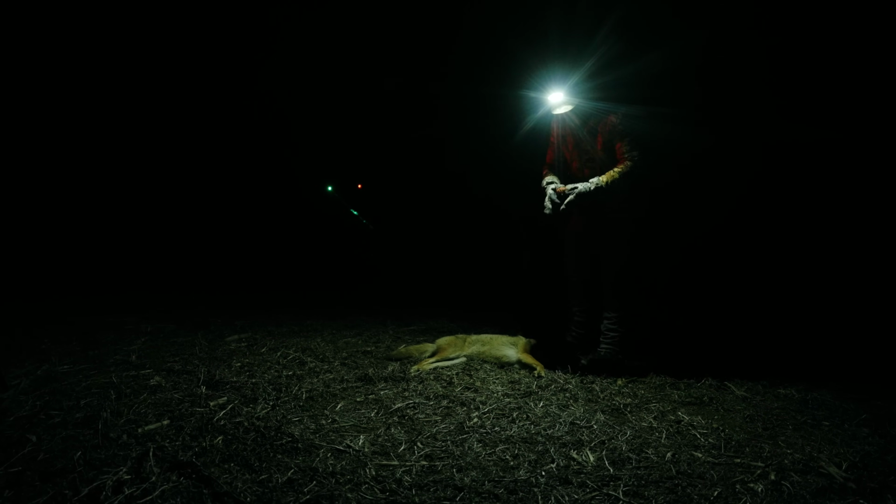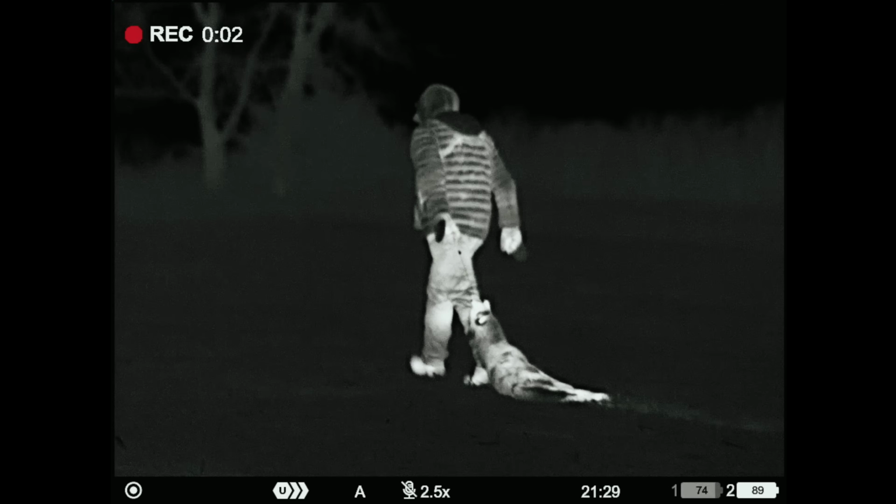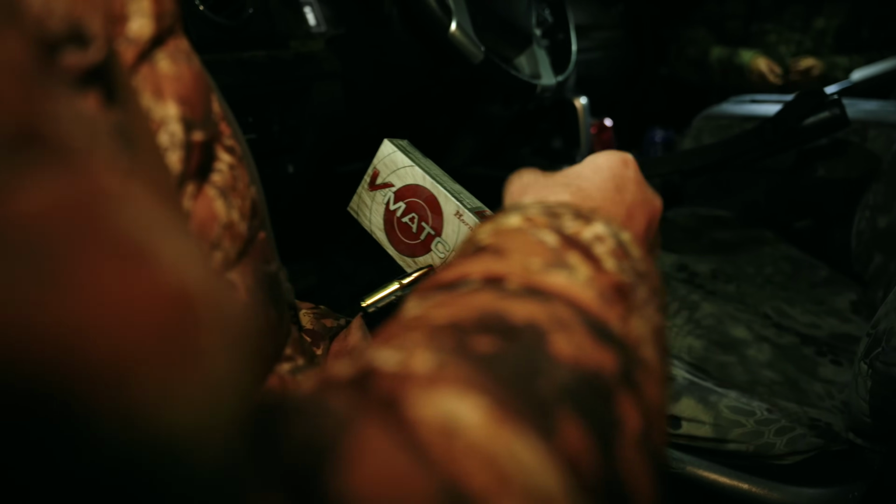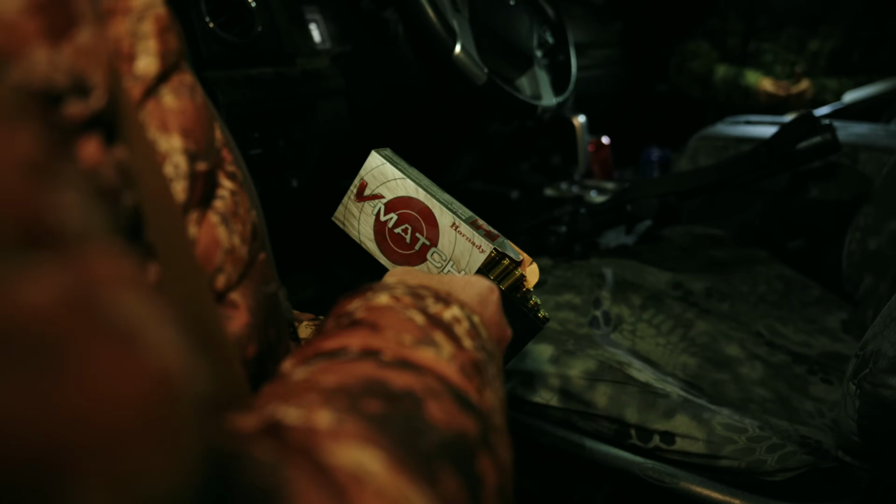it's a good start. 3 coyotes and 5 stands. I think it's about 9 o'clock, 9:30, so we'll keep it rolling. All right. Well, I'll tell you what. We're killing a few coyotes about every other stand, seems like.